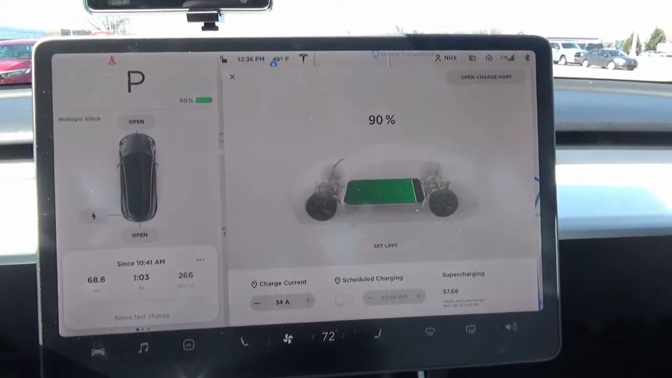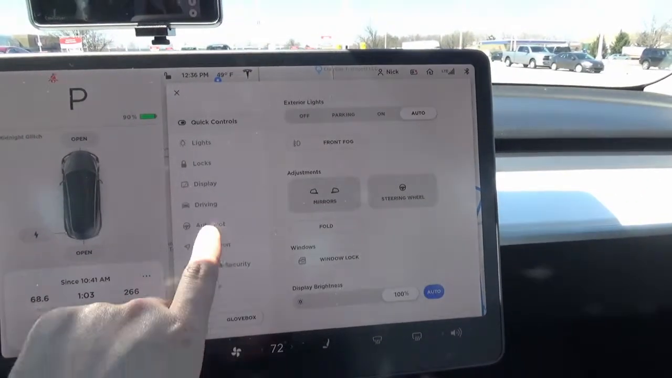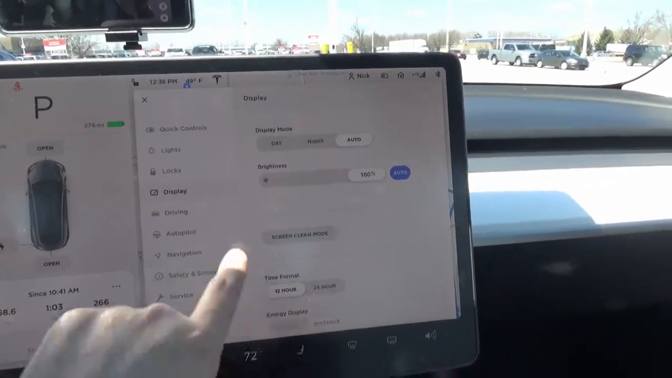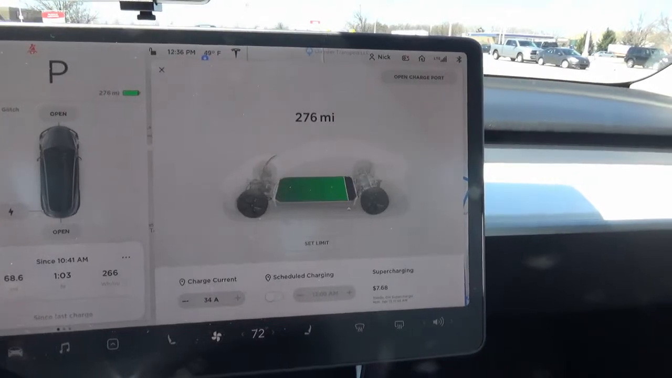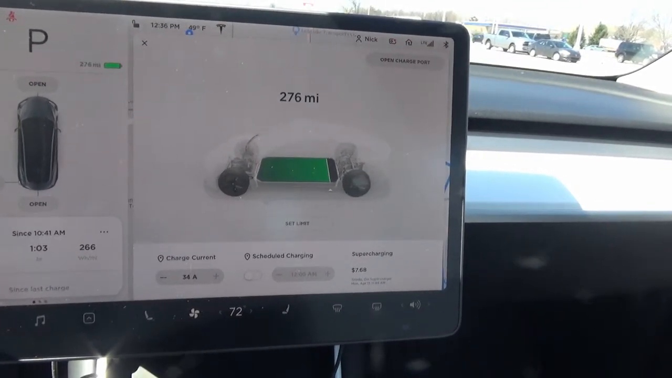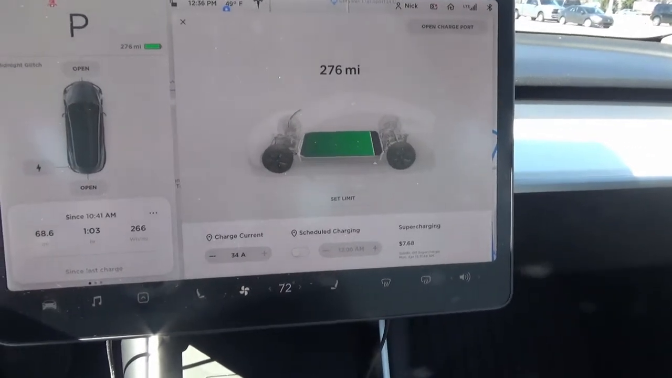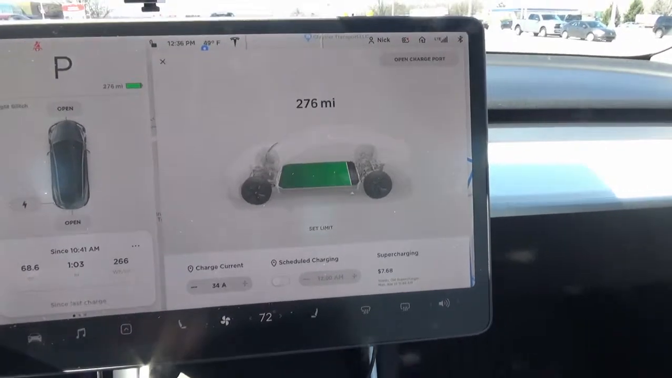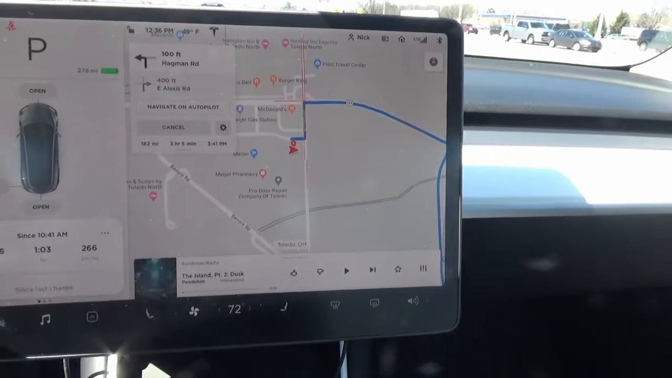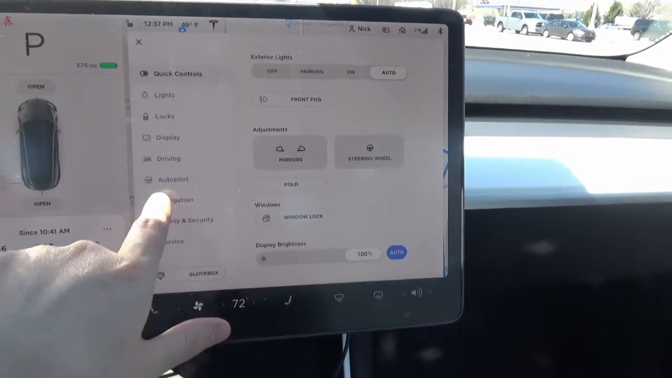Alright, 90%. Time to go. Show you here what 90% is. It's actually 276 miles. So that's a little bit less than what I typically get, but then again, it's supercharged, and eventually this battery will degrade a little bit over time, but not by much, so it's still quite a bit of range.